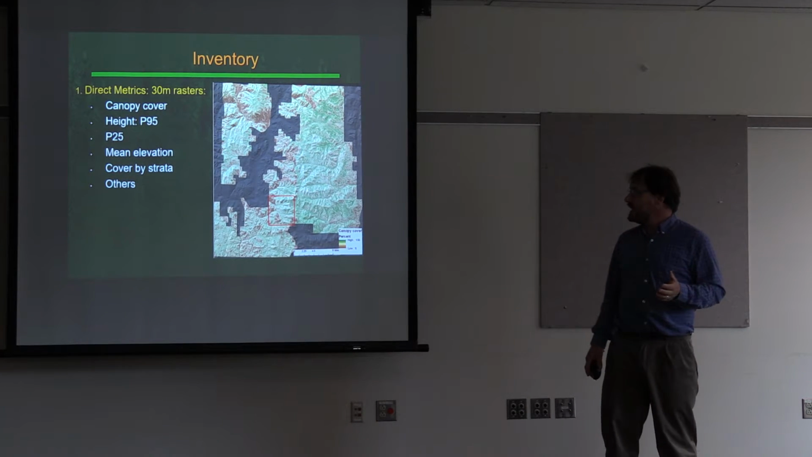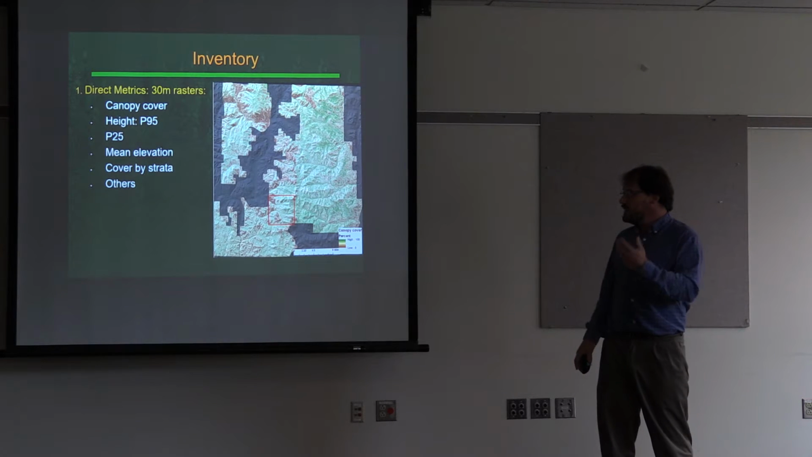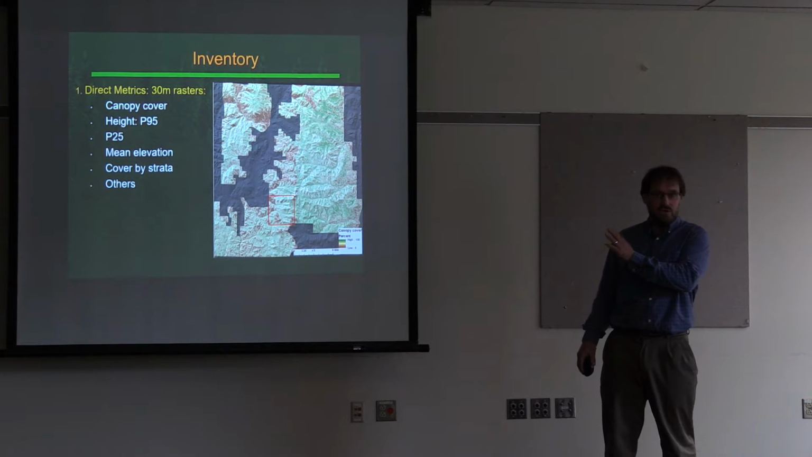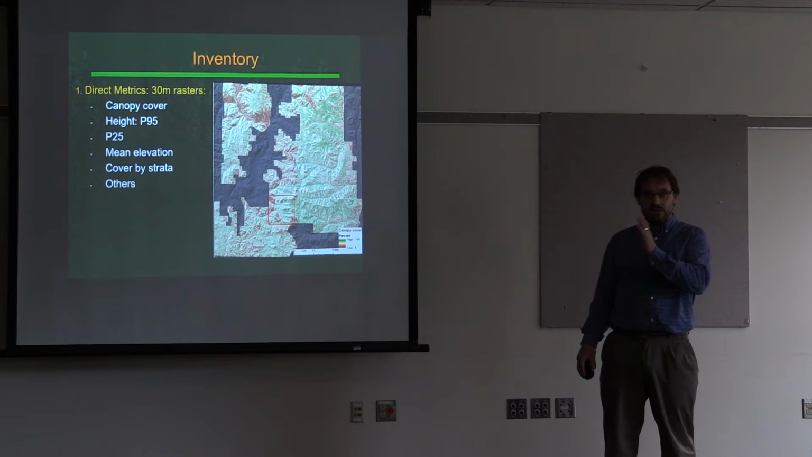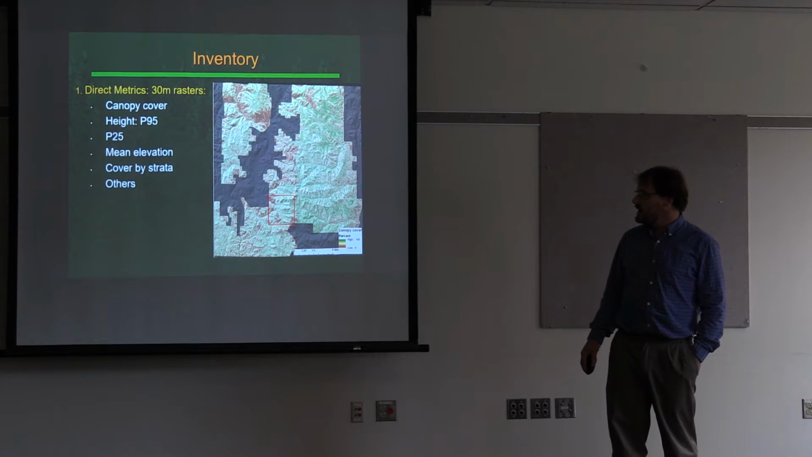Again, I just want to stress that there are these direct metrics, where LiDAR is just measuring directly. So things like canopy cover, P95, the things that Van mentioned. And these are going to be incredibly accurate. You can go out with your laser in the forest, and generally the error of your laser is going to be higher than that of this map. Same thing with canopy cover and whatnot.